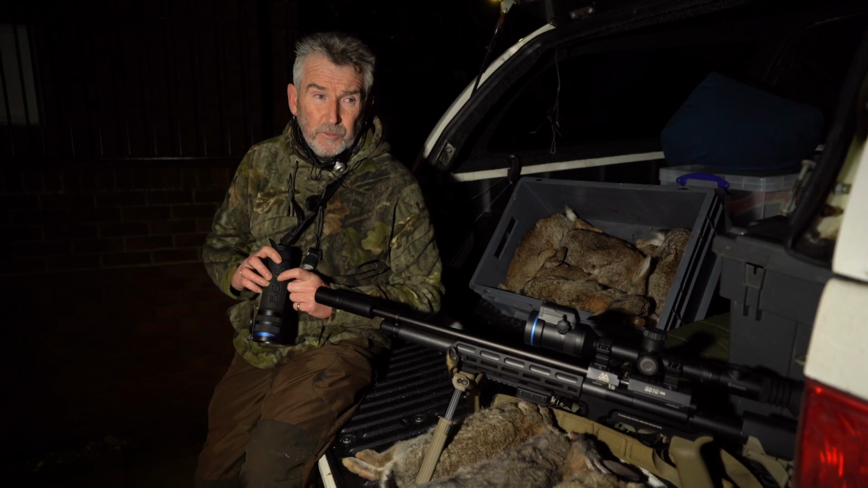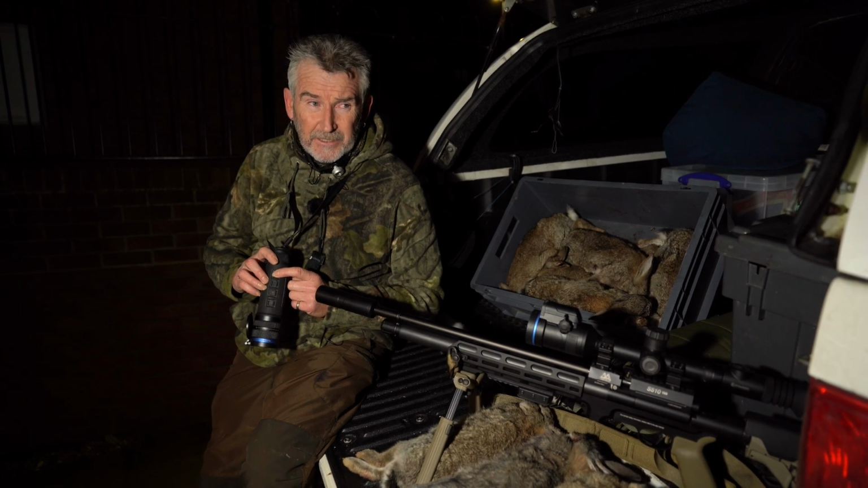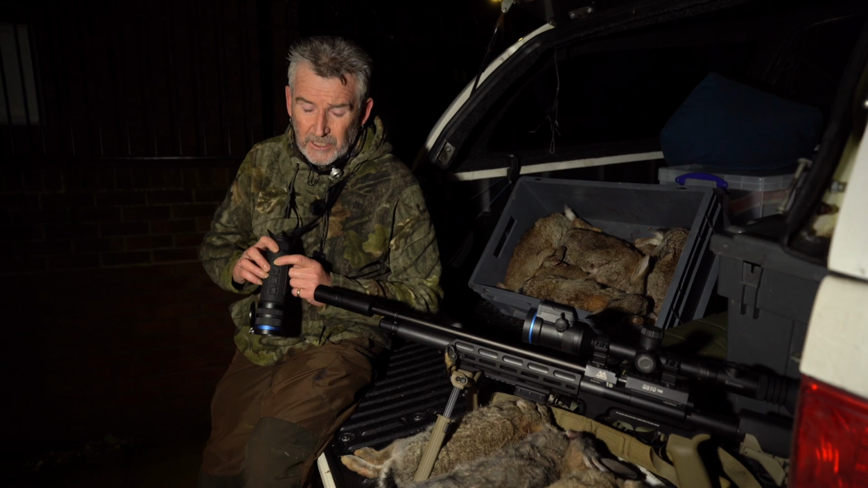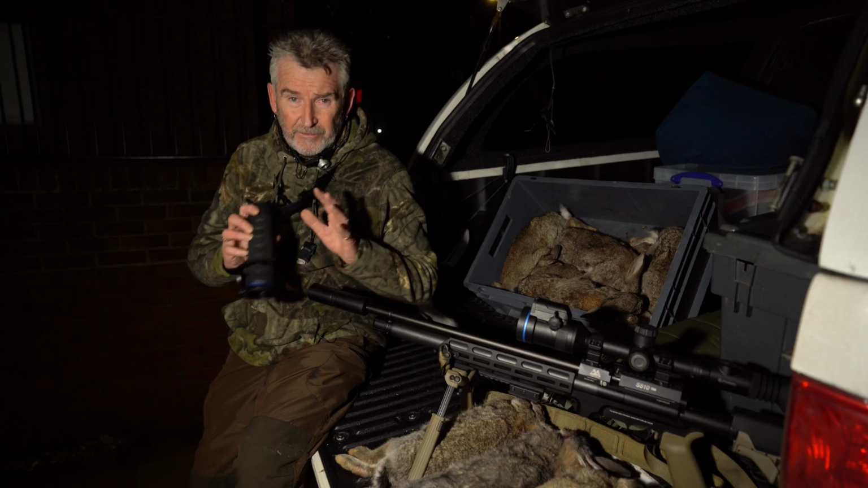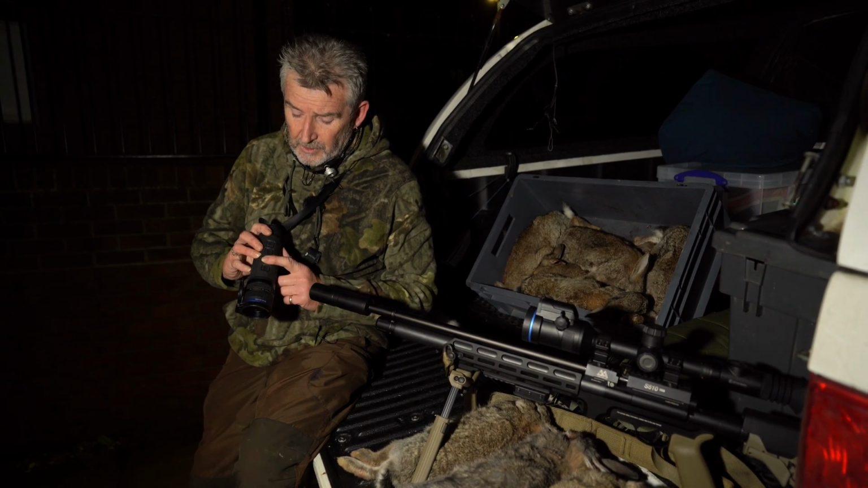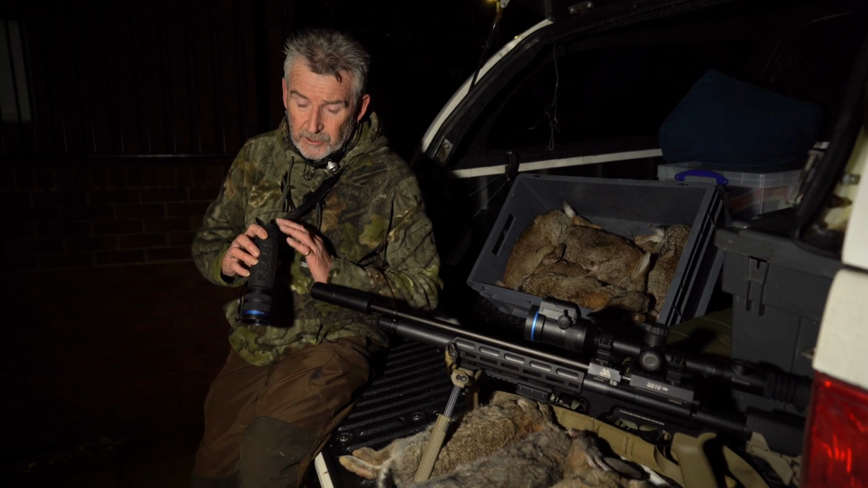Same again for the menu: short press, long press. The back button also turns on the picture-in-picture and the laser rangefinder. A quick press brings the picture-in-picture and rangefinder on. A long press keeps it in scan mode, so you can scan around. It's constantly scanning the distances. Extremely accurate.